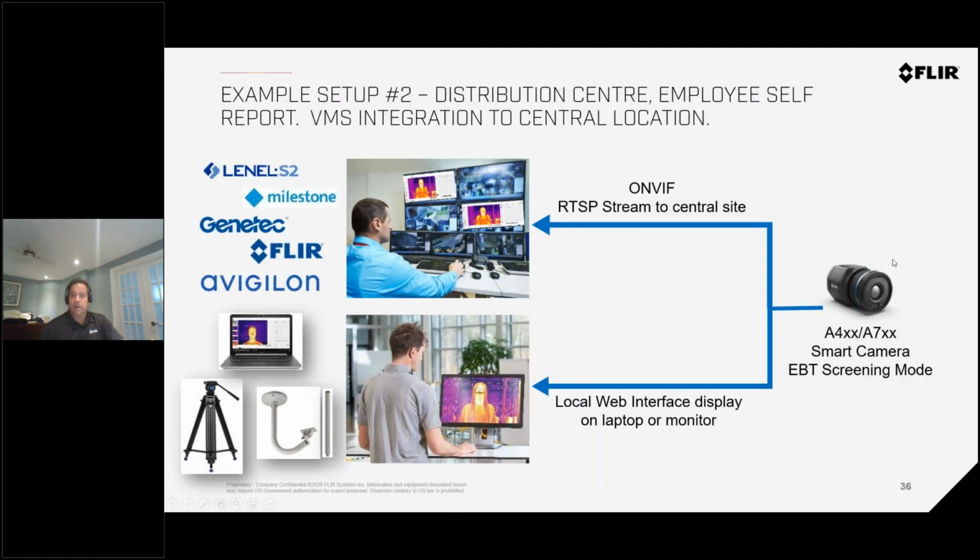The system setup is the camera. The simplest system would be a camera with a PC, tripod, or some type of mount, ceiling or wall mounts. Or if you want a more full solution, these cameras are all ONVIF compliant. They can connect with your existing security VMS system like Genetec, Avigilon, and Milestone, and so on. You can actually have a secondary visual camera as an optional camera in the system as well to give you both the thermal and visual side by side on two screens if you like.